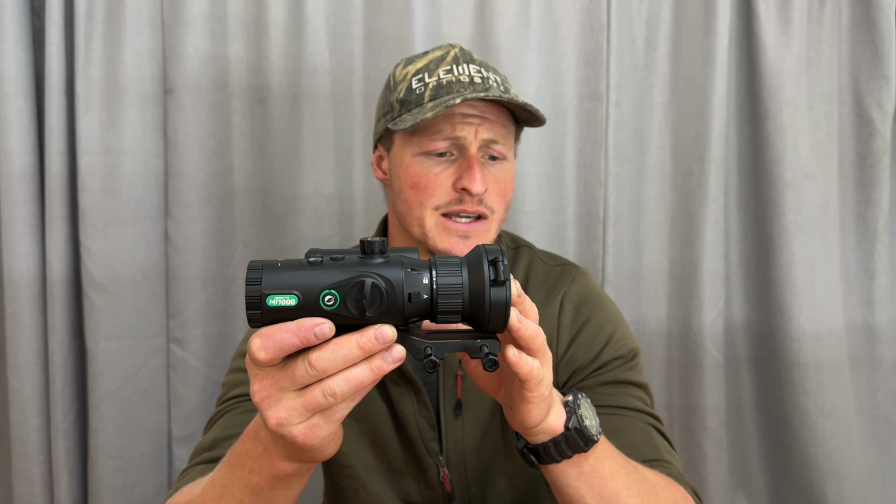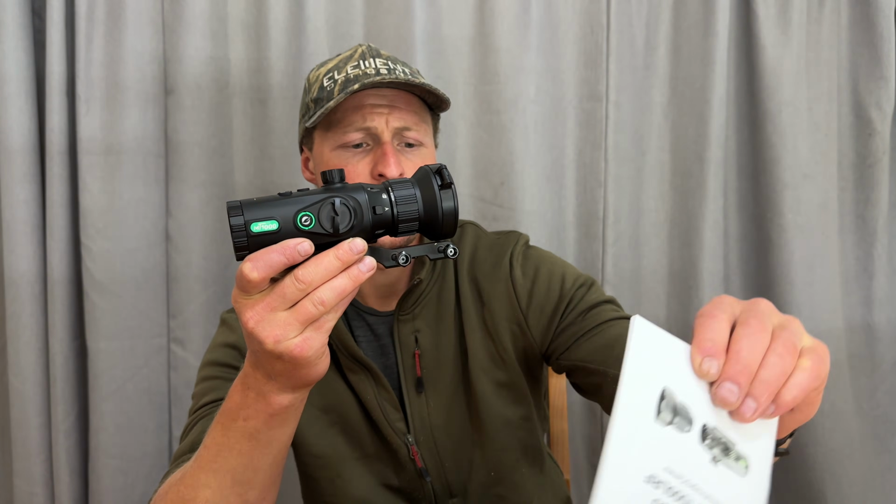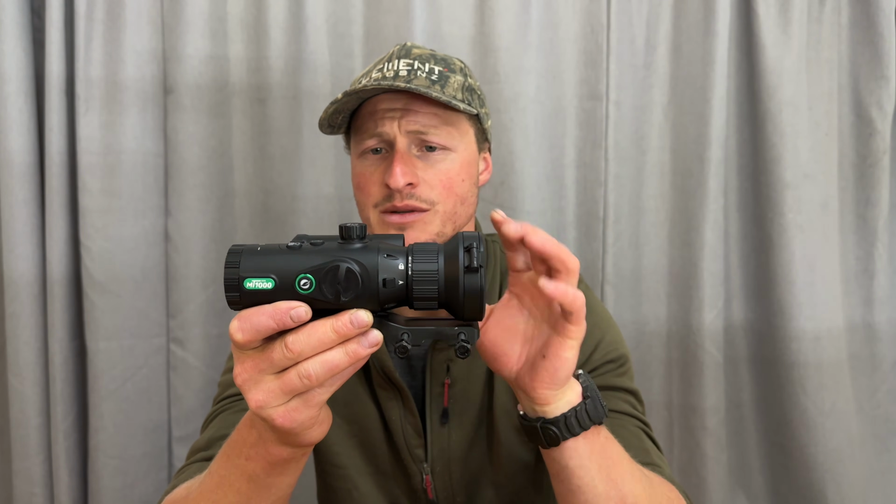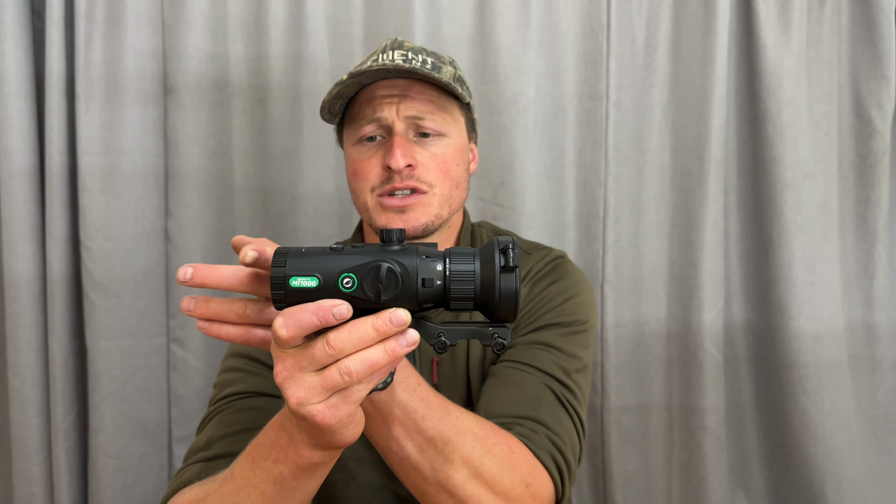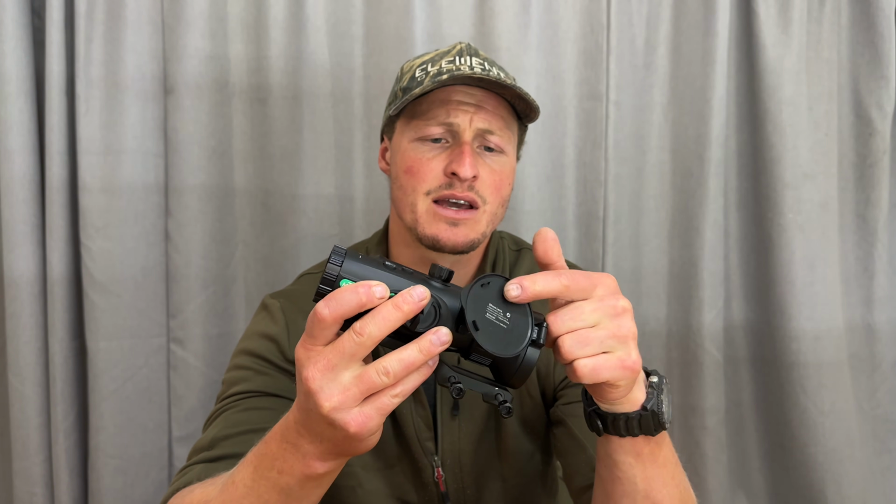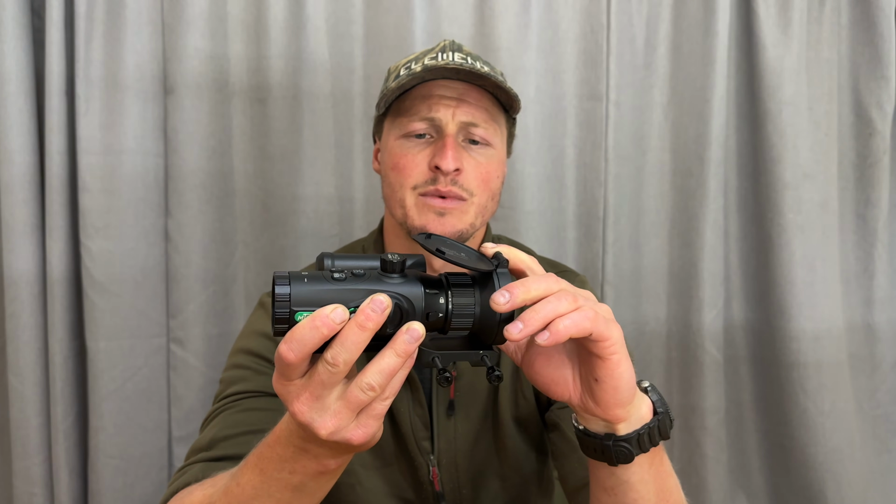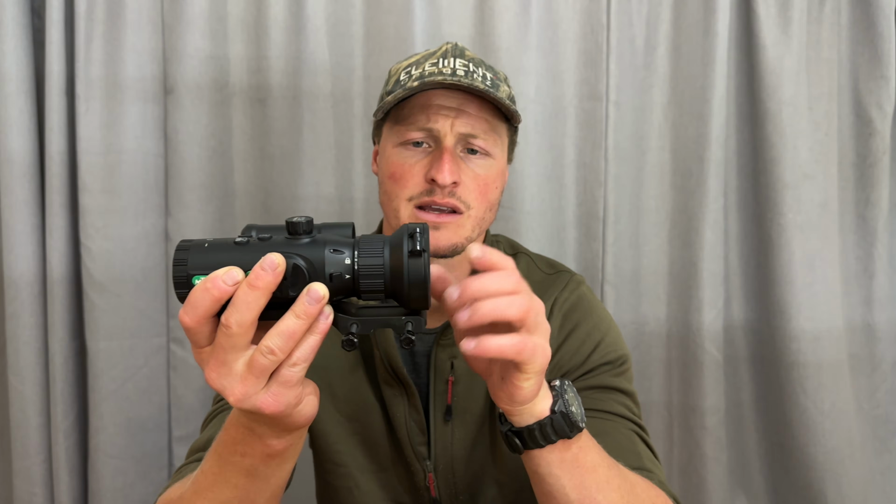So this unit's from OneLeaf. This is the details there, and I must say, very good simple instructions came with it, which is handy. However, I didn't have to use it too much because they are quite simple units to navigate. We'll start up at the front here and finish at the rear of the optic, starting with the covers. It comes with a nice quality cover up front. It's a permanent style cover. You can manipulate the different positioning of this cover depending on your preference, and that locks back there. But obviously great that it comes with these.